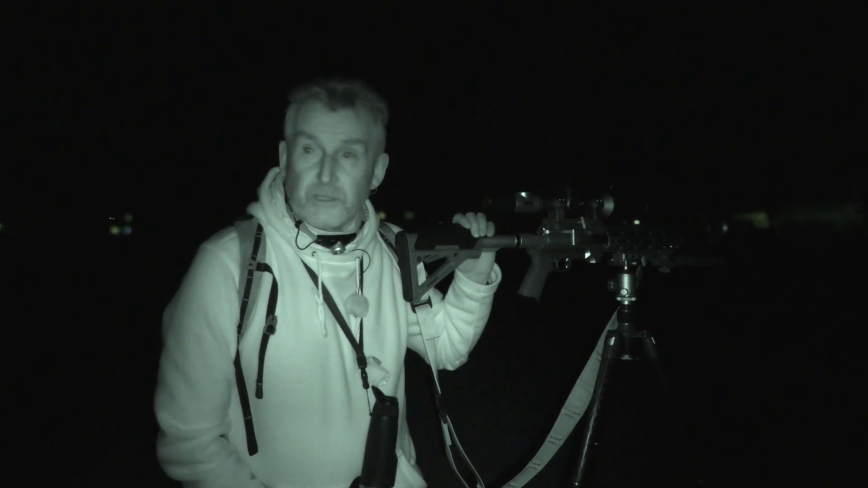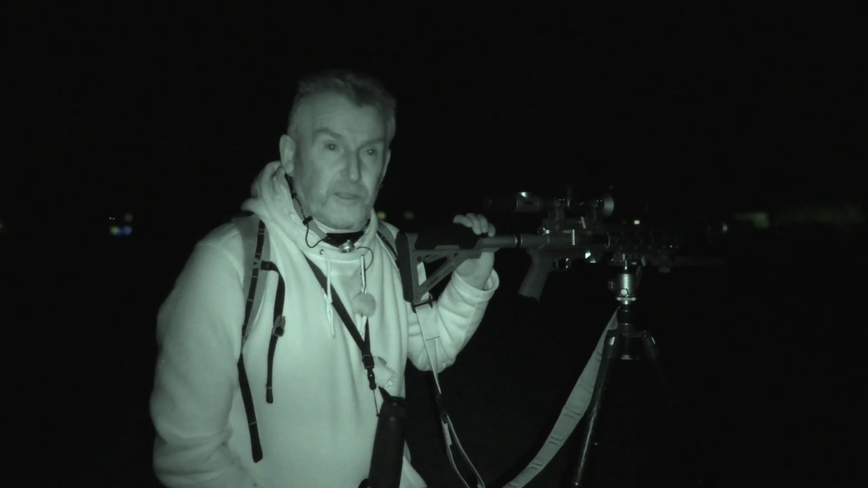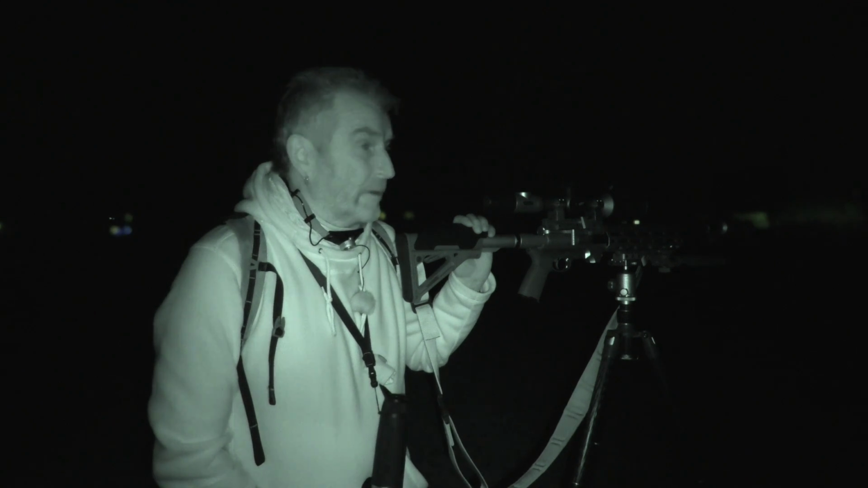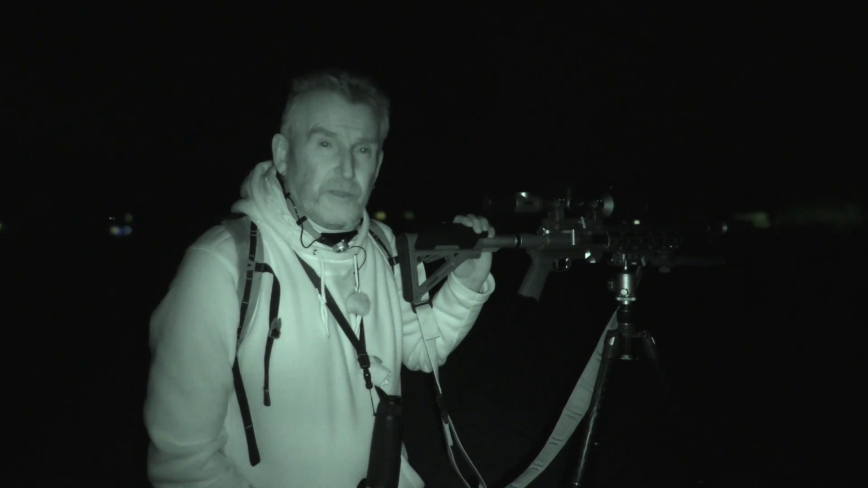Right, we've just come down the field, we're chatting away. I just casually scanned round. There's a rabbit about 70 yards in front of me. Took about 20 paces to get further onto it. 45 yards. That's going to qualify as the best shot of the day. I've got a little bit of wind blowing left to right. The rabbit had turned its back. It's just got its head slightly concealed by its body, but just enough to take a shot at. Took the shot, dropped him on the spot.